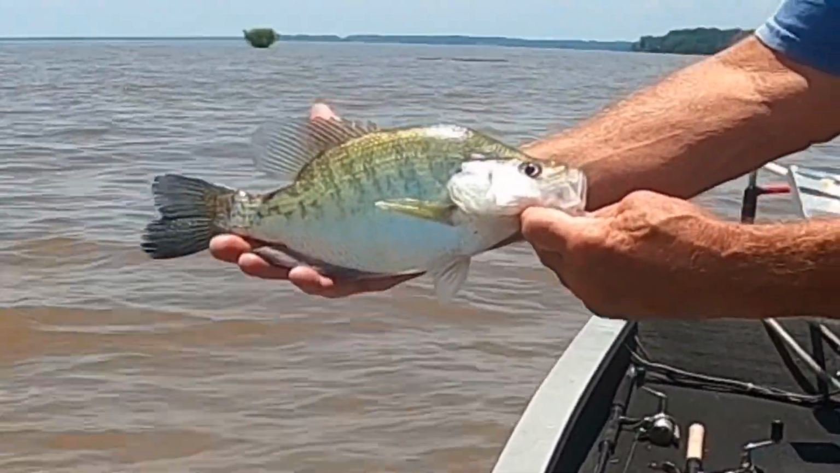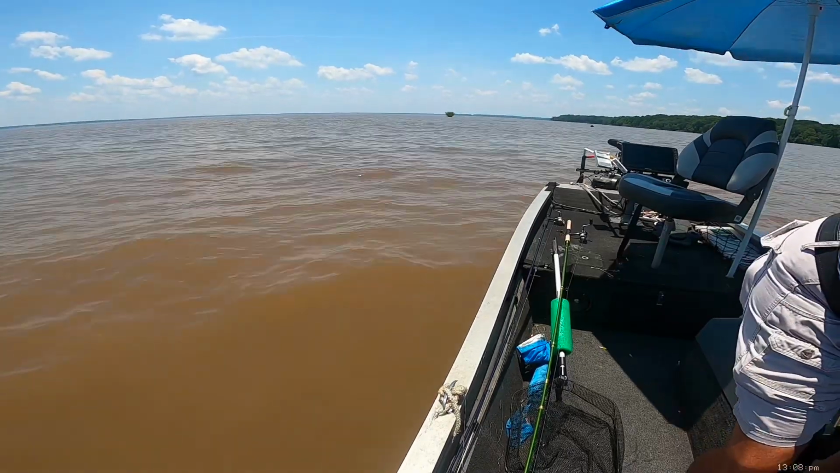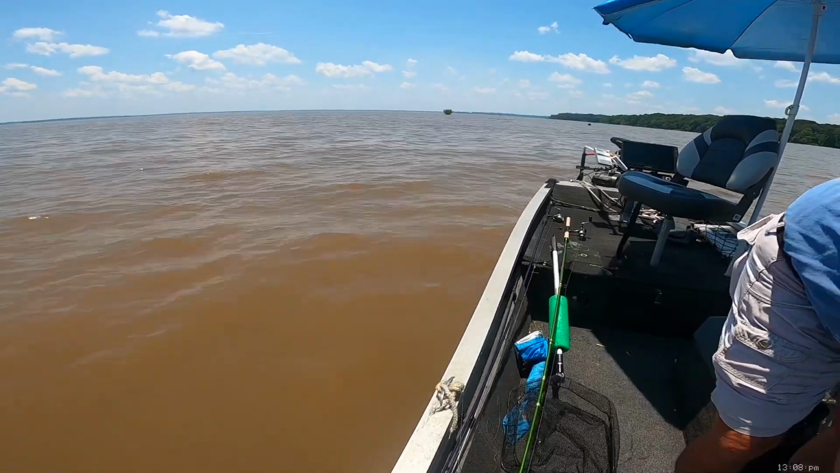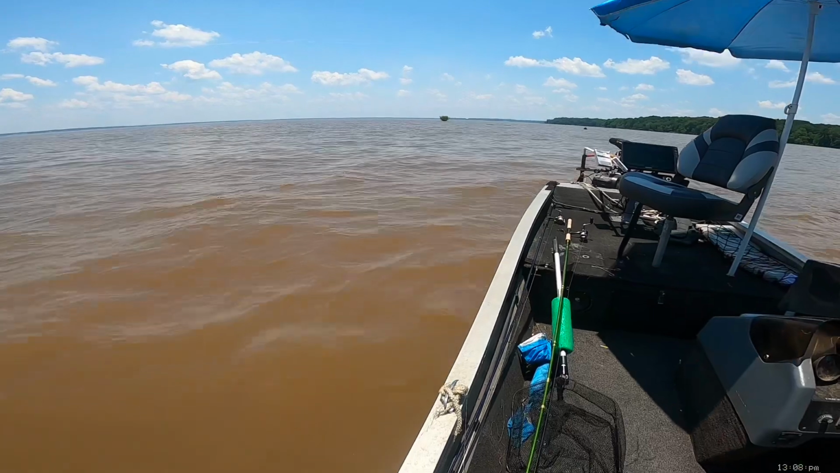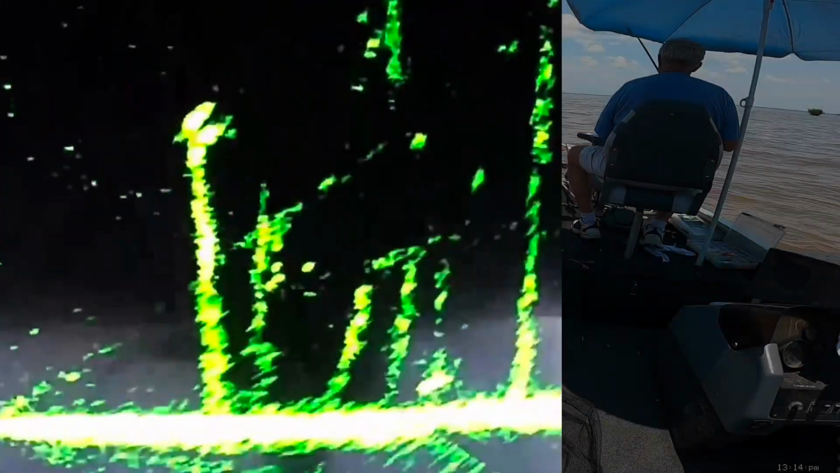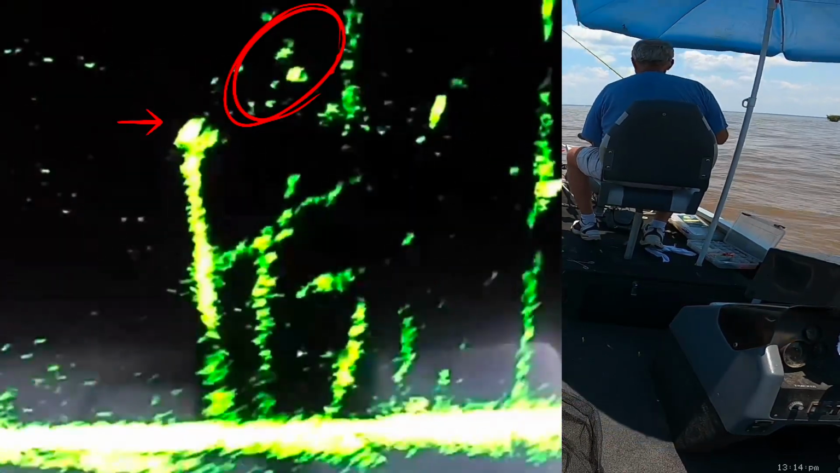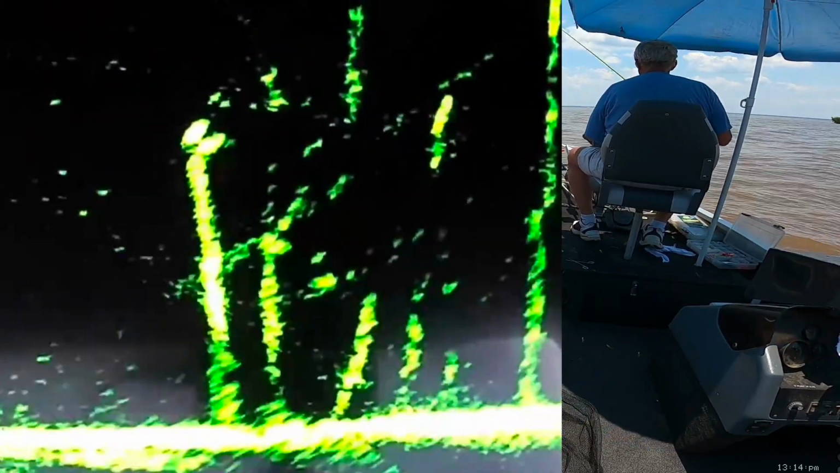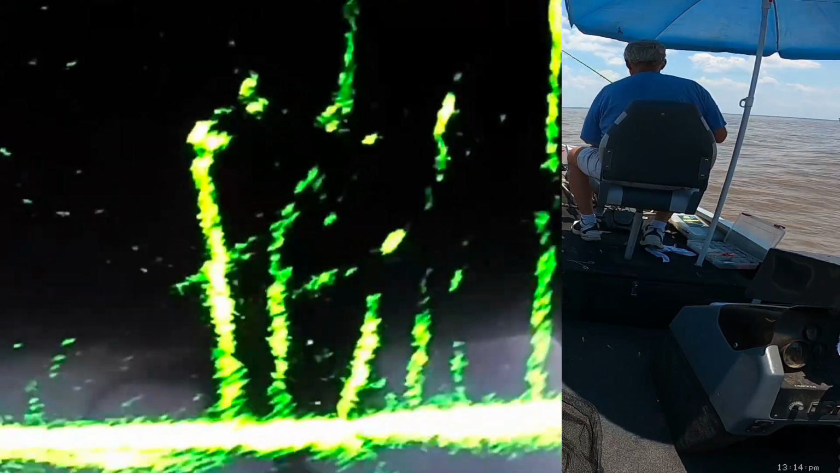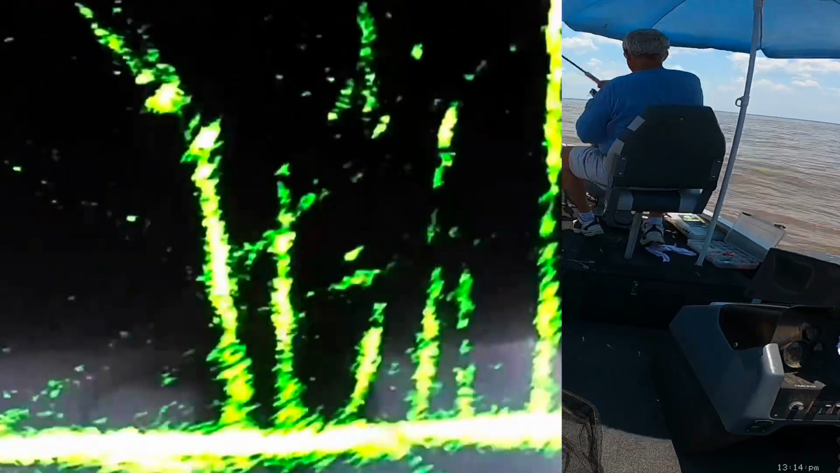Nice crappie right there. Nice slab crappie. Now this has to be my favorite setup right here for sniping crappie. One sitting in the crow's nest right on the top of that tree. He ain't there for no reason, I'm telling you. He'll bite. You see these right here, always throw at him. You'll catch him.